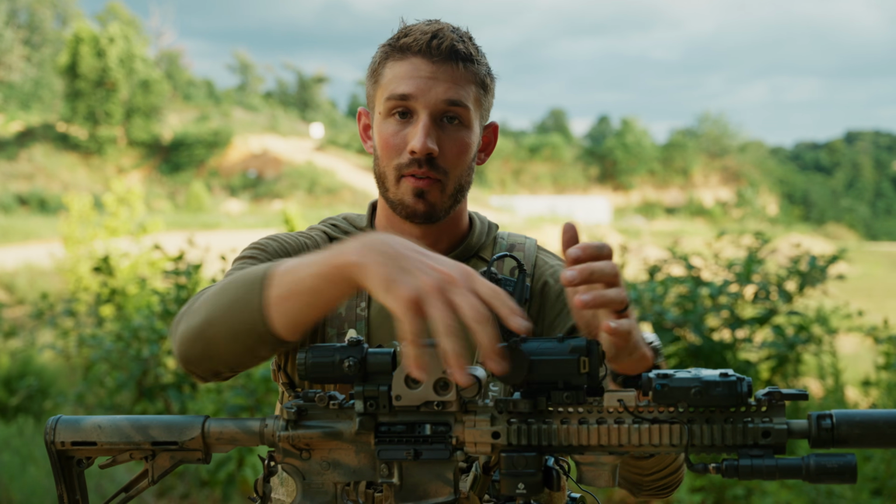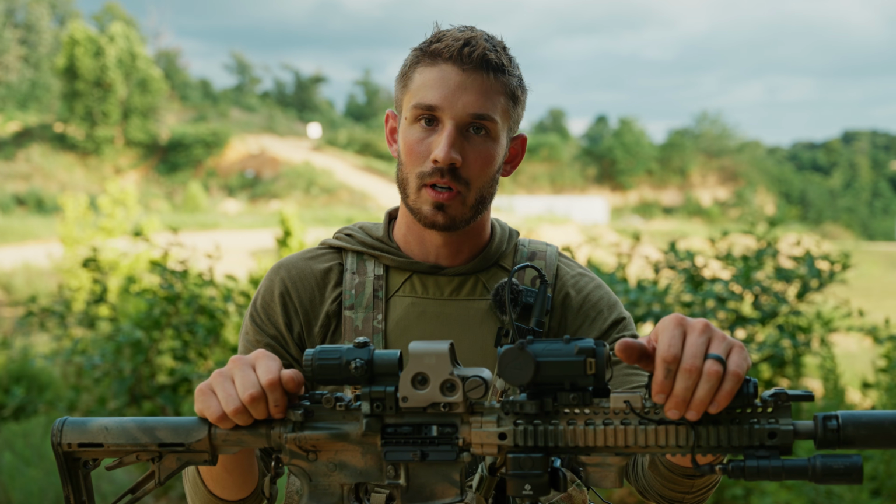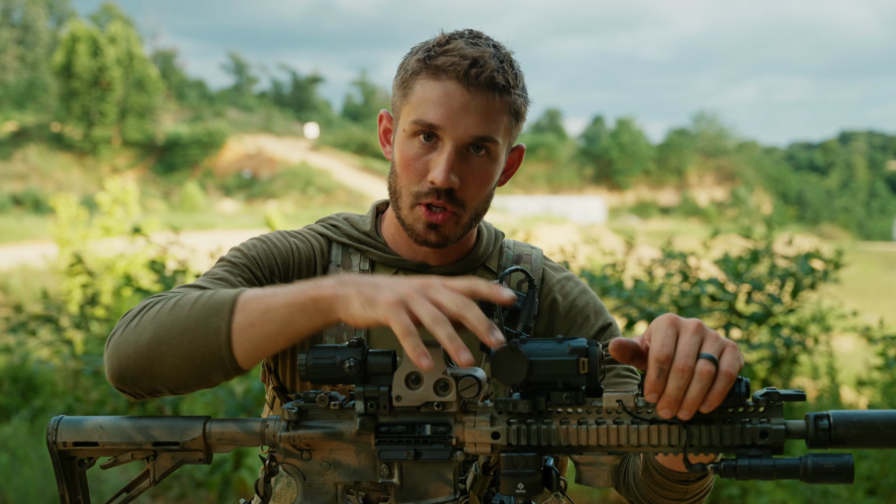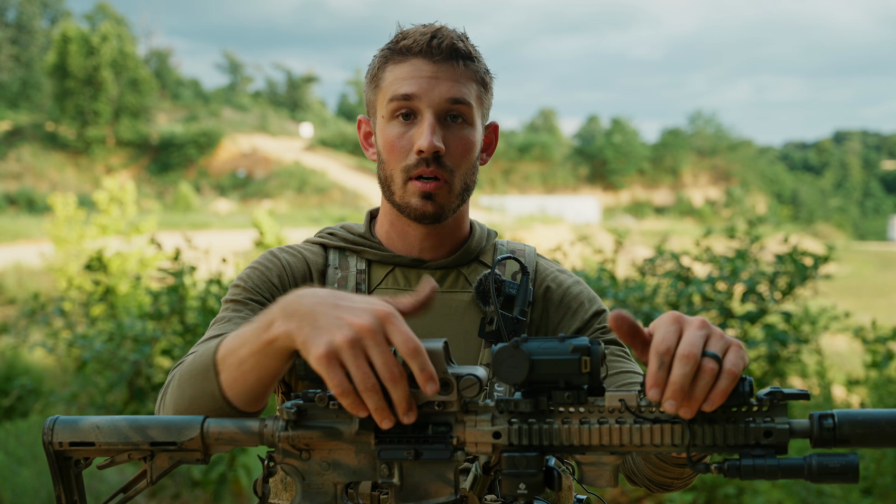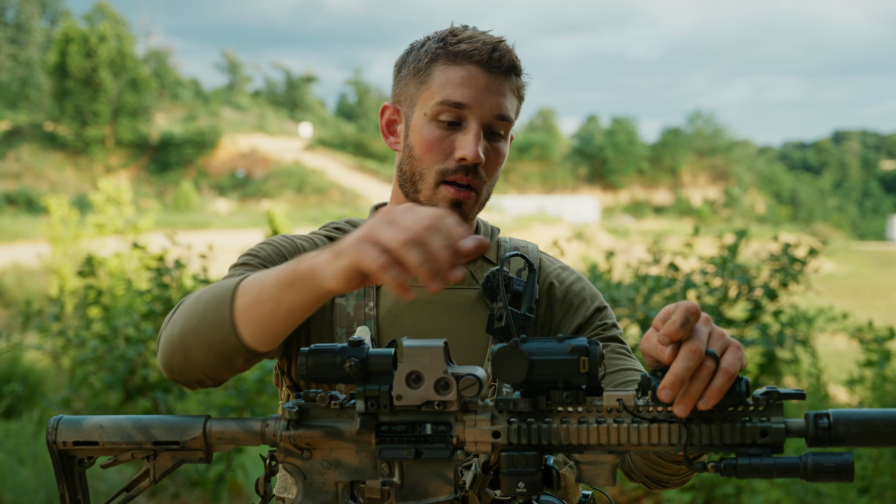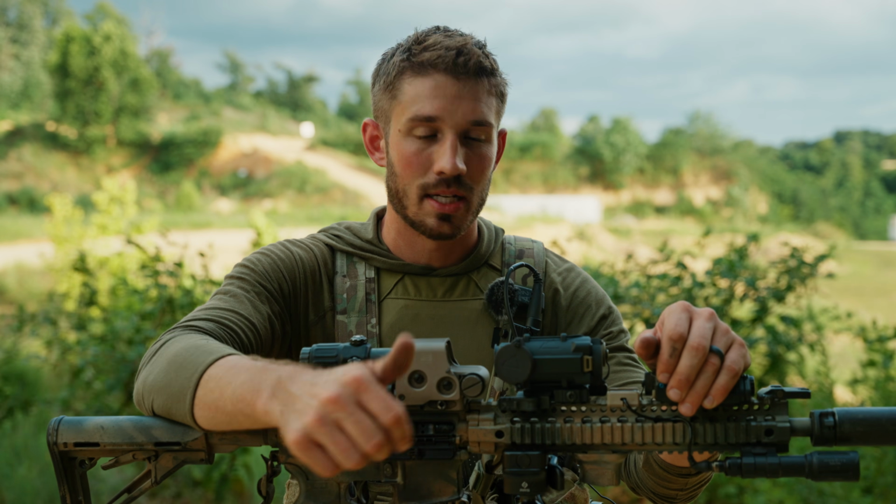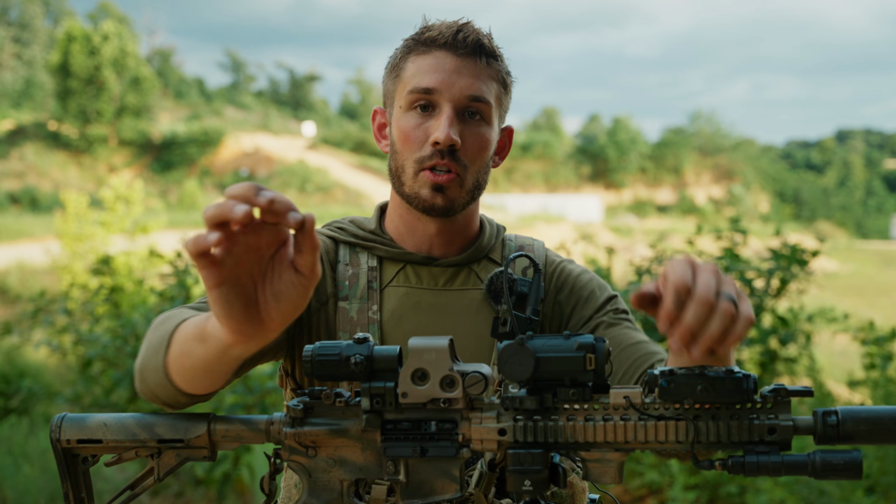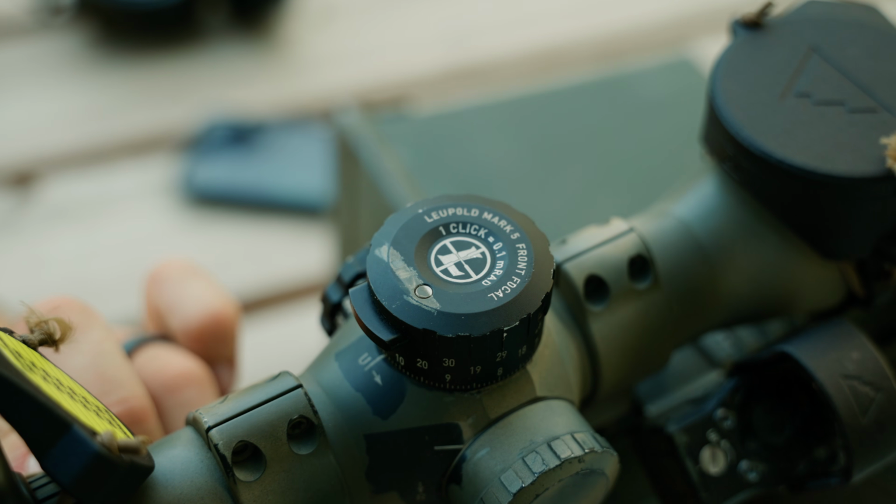Just keep in mind, if you are running a setup like this, you're going to have to have this magnifier flipped over on that side. And then you wouldn't have any ability to actually use this at 1x magnification unless you had another solution like putting this on a hinge, a flip to side, or even just buying an offset red dot and dropping that on as well. Now, it's also worth noting that if you were to go up in magnification all the way to something like a 3-18, this Leupold Mark V, starting at that 3x magnification and only going up, it's just really not the best solution.